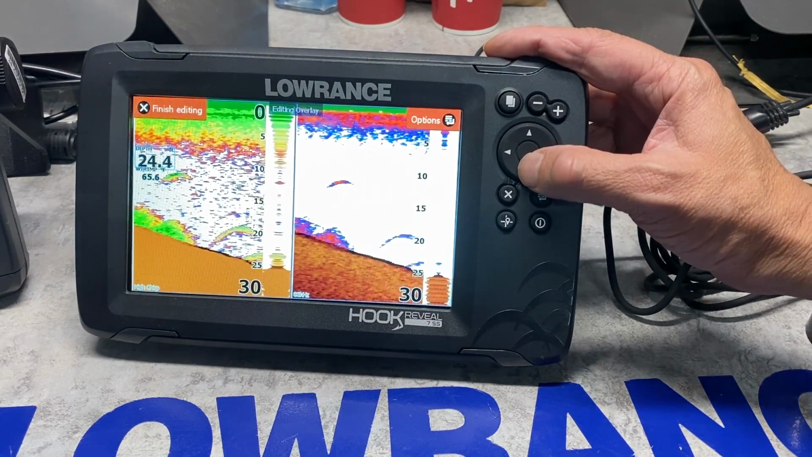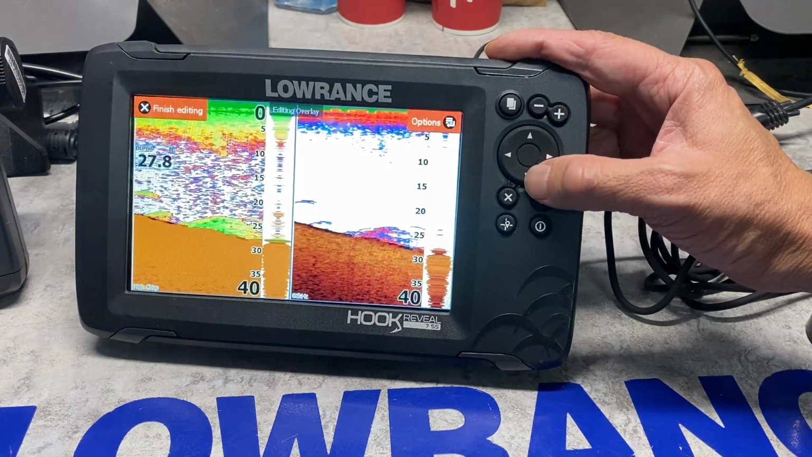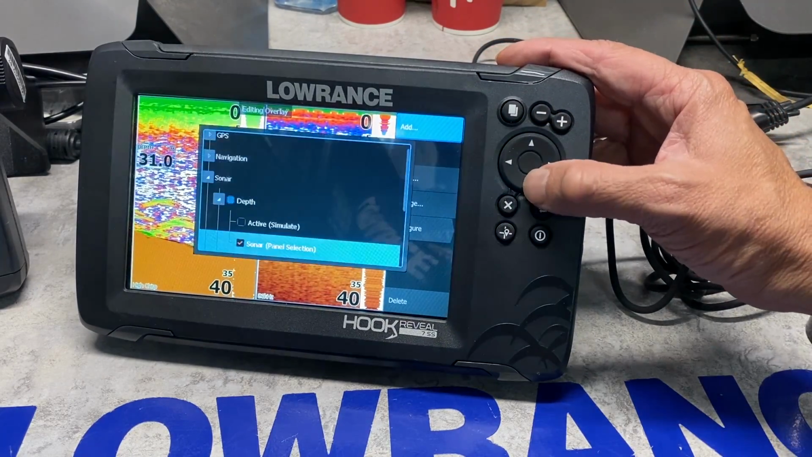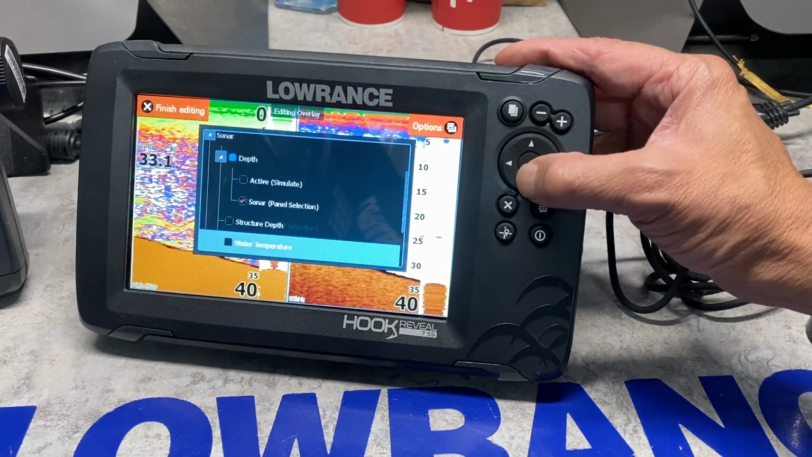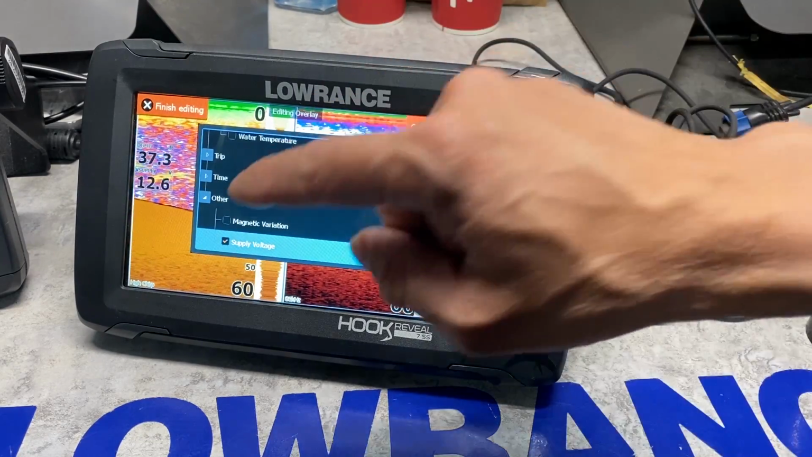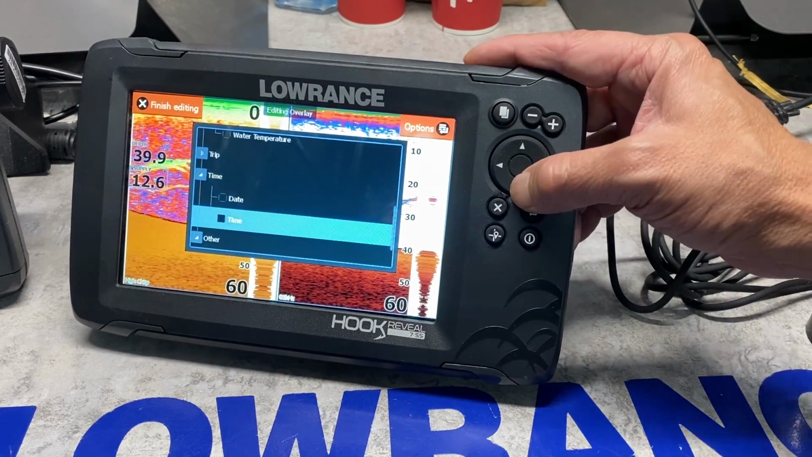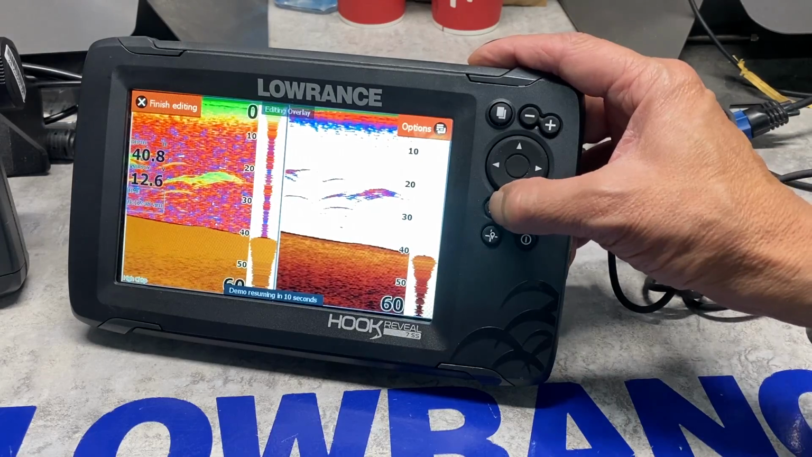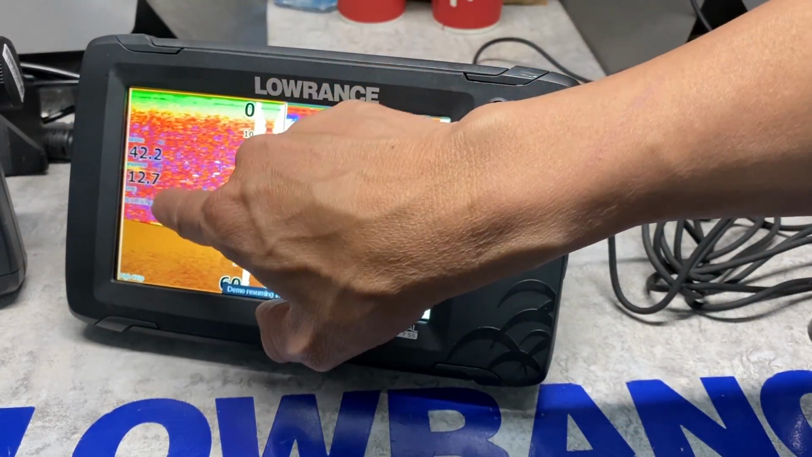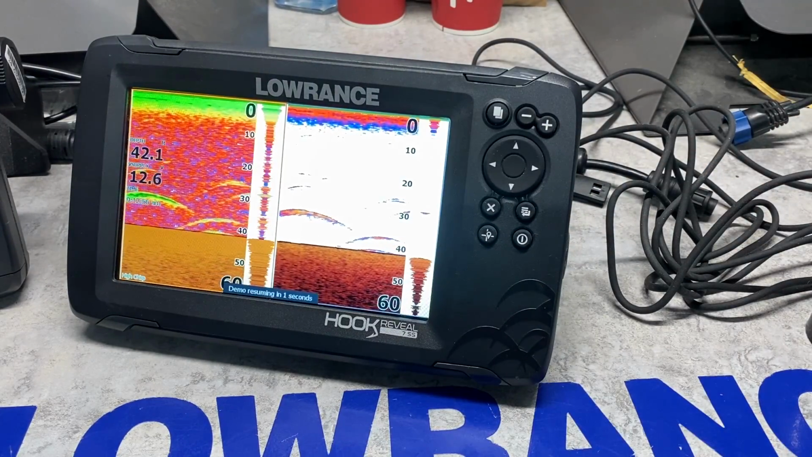Depth is good. I go to water temp and menu, delete, and then I hit the options button and I add. I want to know my voltmeter and my time. So I go down to other. I want my voltage, so I know how my battery's doing, and I want to know what time it is during the day because it gets dark really fast. Save everything. So on my screen, I've got my depth, my voltmeter, and my time. And that's all I need to know when I'm ice fishing.